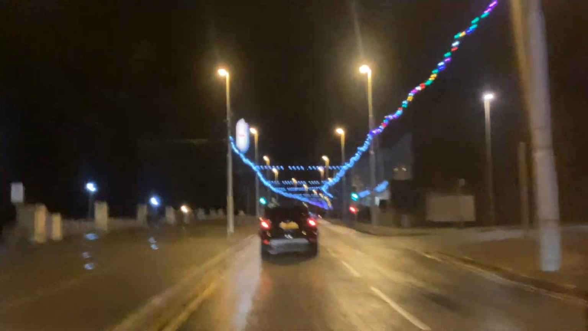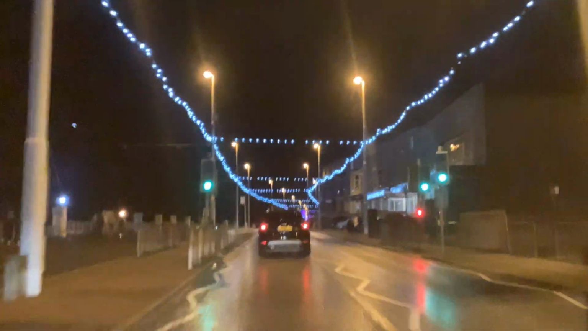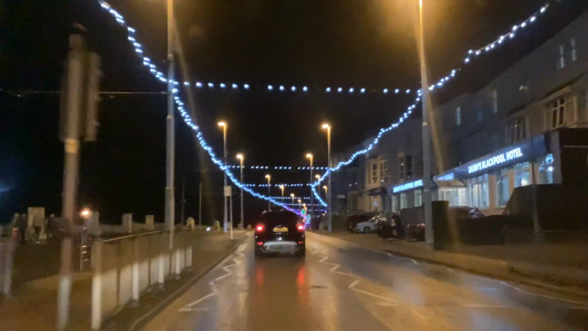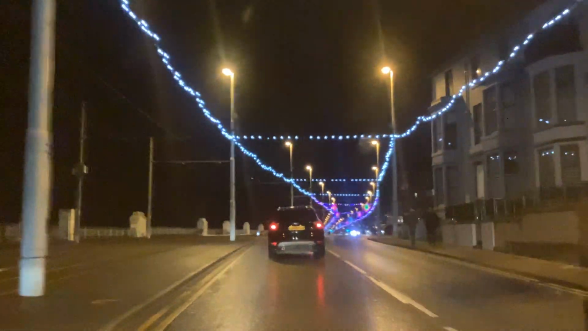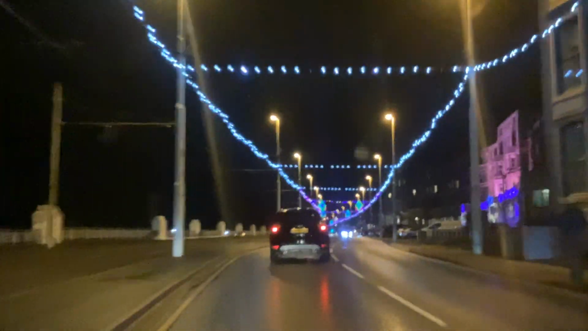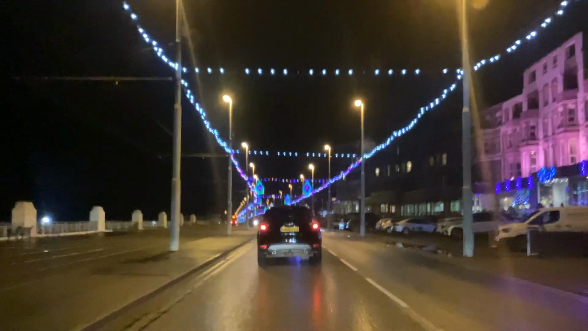I don't personally think there's anything wrong with that, if that's the type of thing you like. But in today's political climate of misogynistic people and all that lot, I'm just surprised that a left-wing council have allowed that, especially considering they seem to be trying to shut down the last couple of strip bars that are in Blackpool. It doesn't square up to me.